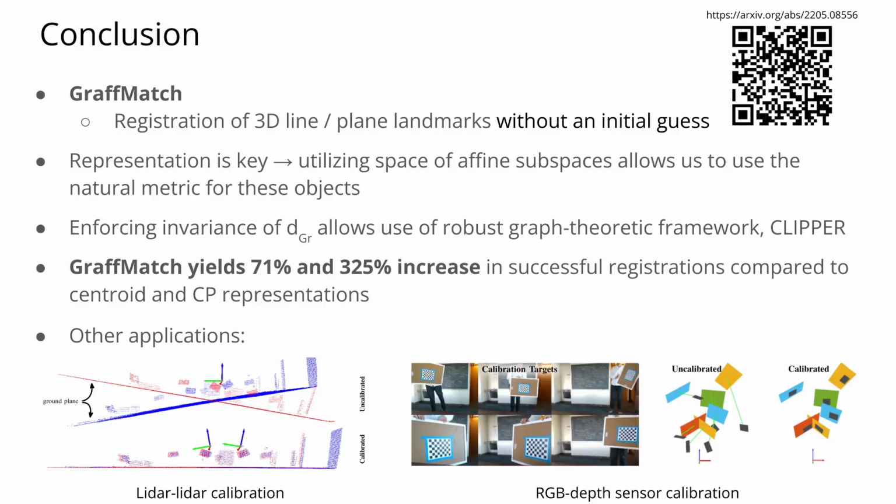In conclusion, we presented graph match, a method for global matching and registration of line and plane landmarks represented as elements of the affine Grassmannian manifold. This representation enables the use of our robust graph theoretic framework, and we show substantial increase in successful registrations over the prior state-of-the-art. Finally, because feature matching is such a fundamental task, graph match can easily be used in other domains, such as multi-sensor multimodal extrinsic calibration, as shown here on the bottom of the slide.